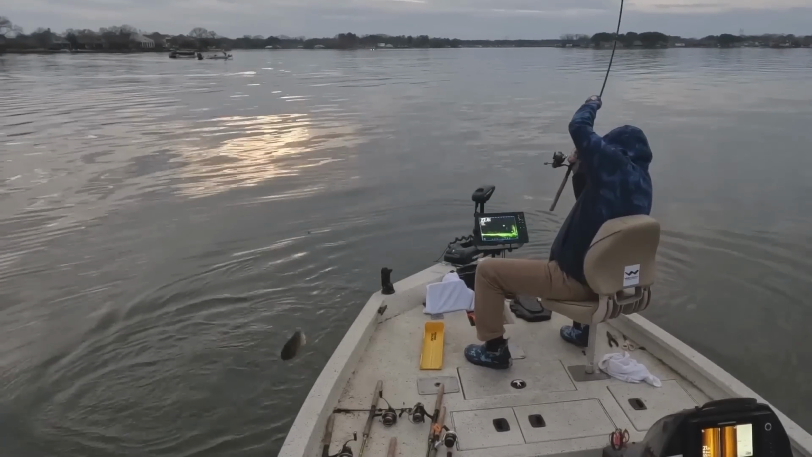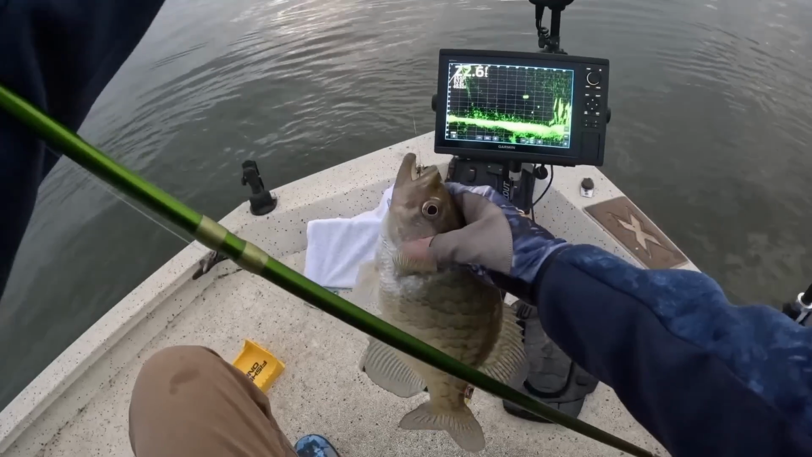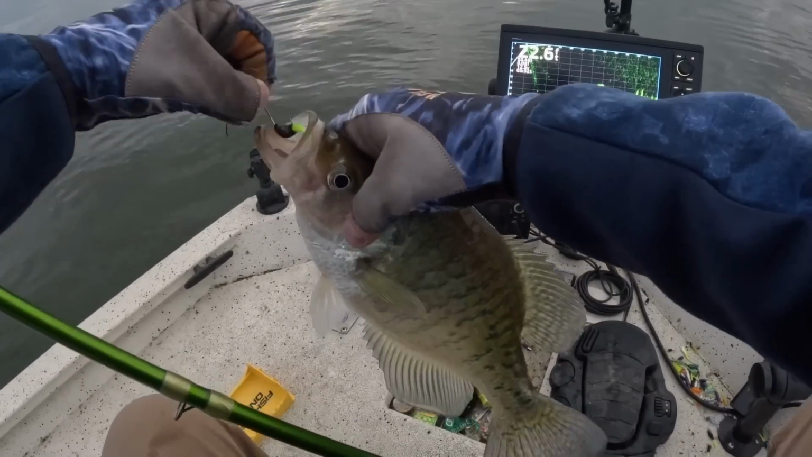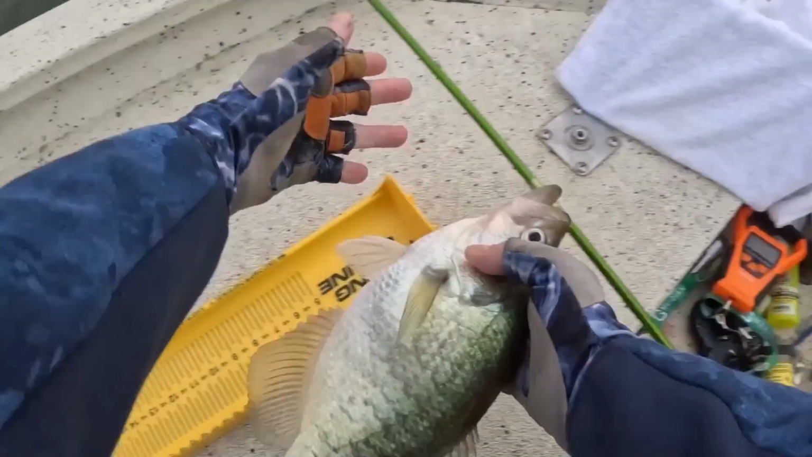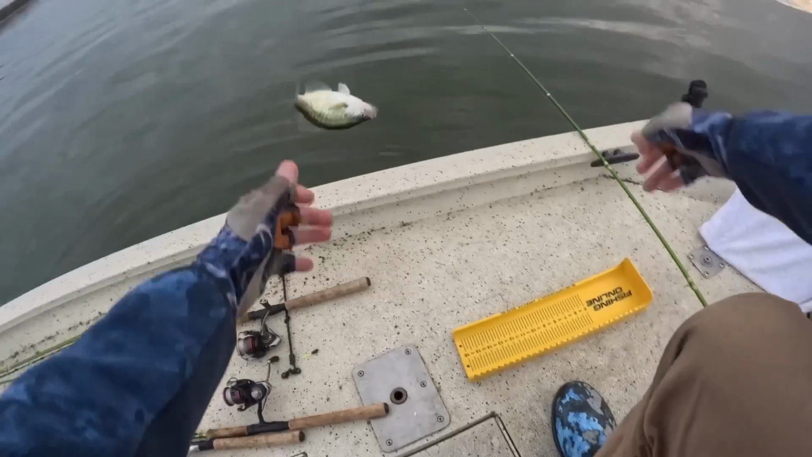5:31. Get up. Oh my goodness, that's a big old white crappie too. Oh man. She is full of eggs. I'm gonna have to let her go. Almost 14 and a half. Look at that fat old belly on her. Get back in there.